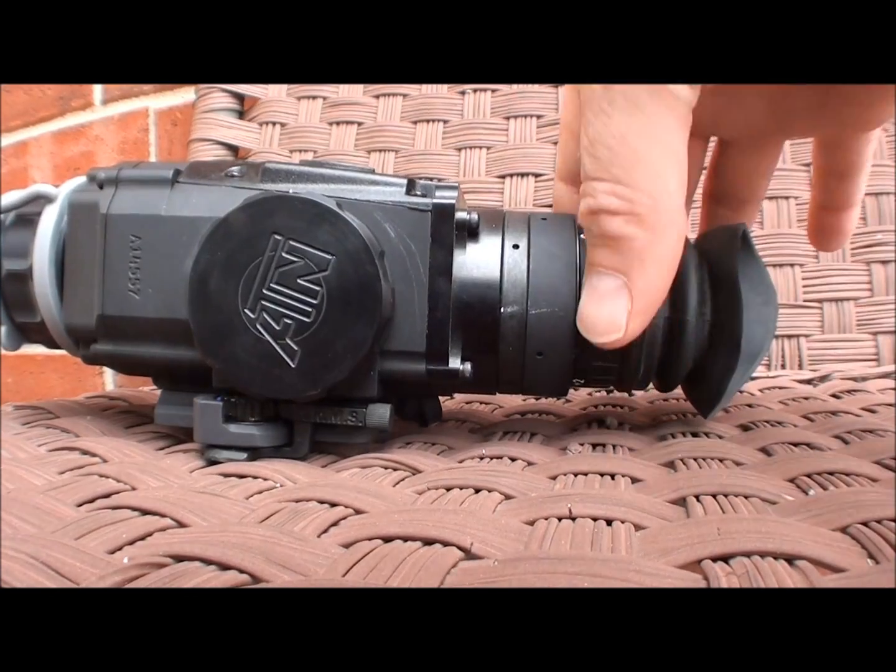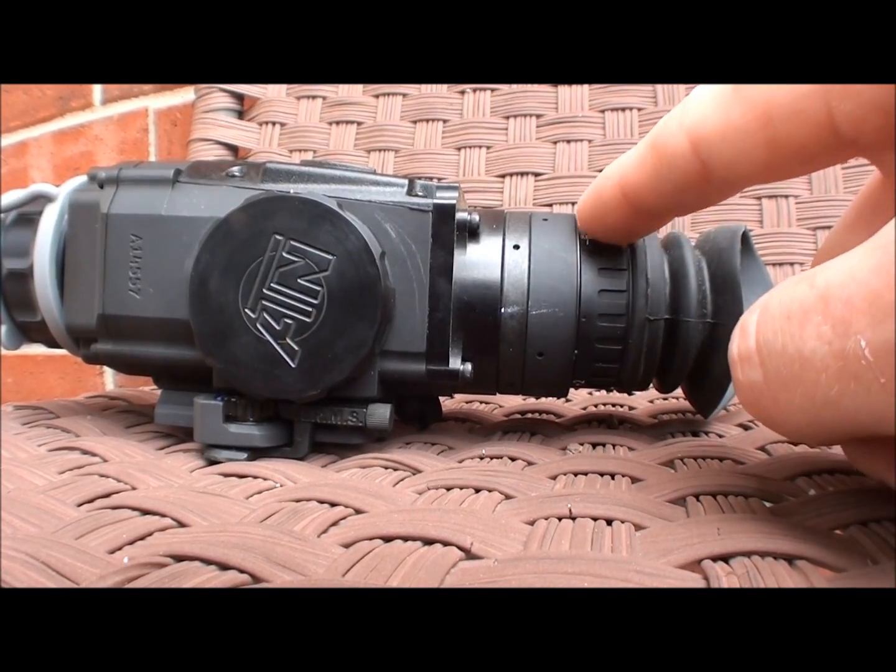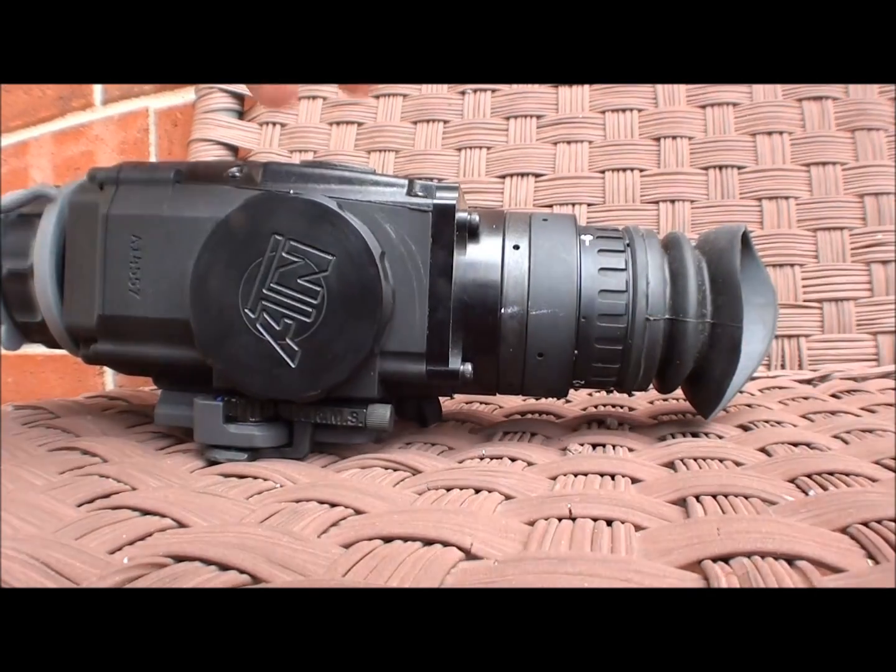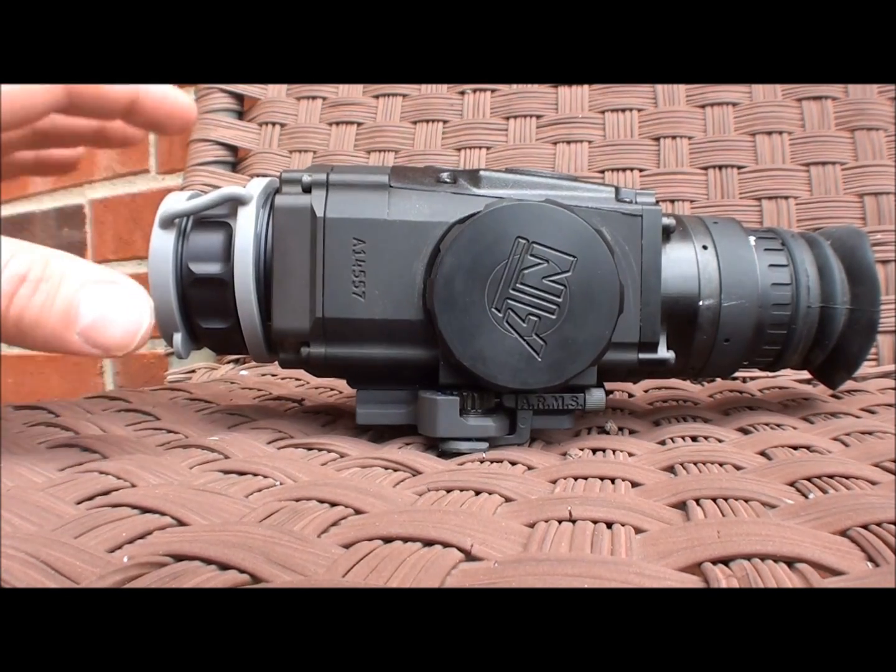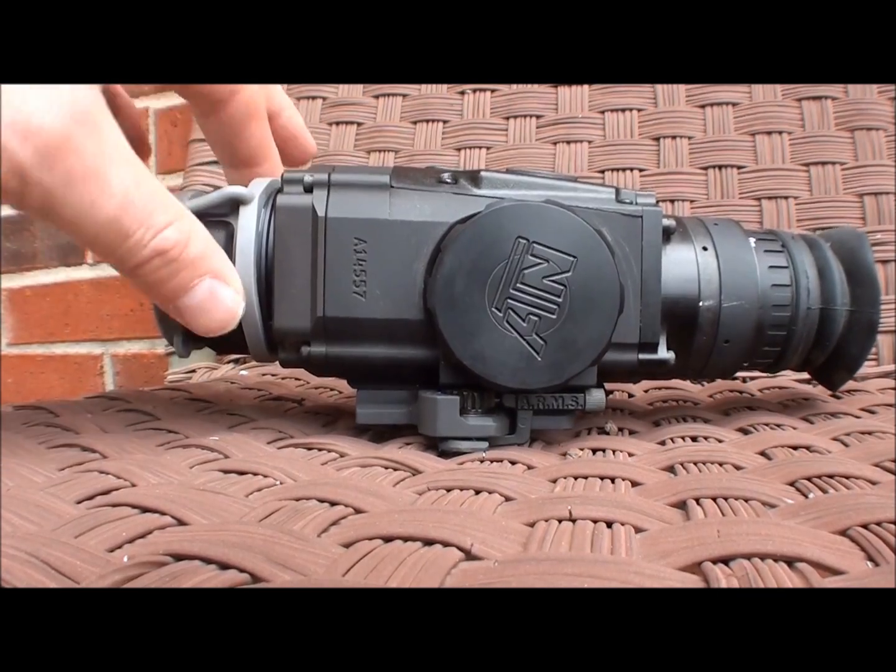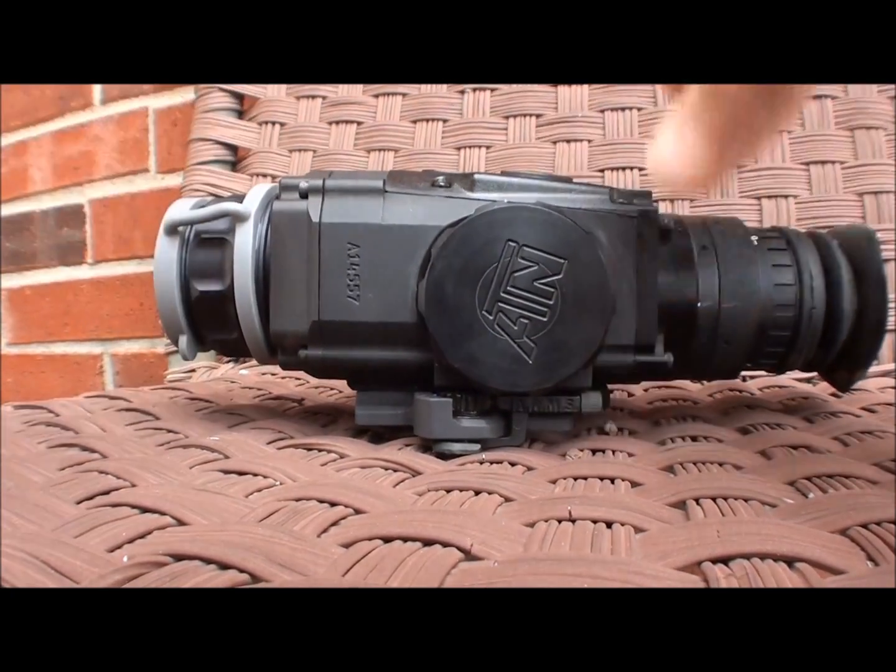This is one adjustment, and then this is about how close it is to your eye, so you adjust it until it's clear in your eye here. For a while I was actually using this scope without focusing it, so at whatever distance you're seeing something in the thermal sight, you need to use this. You can turn this knob to focus in at whatever distance you're at.